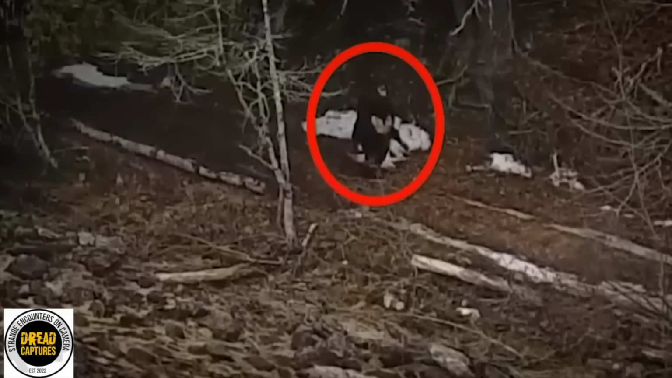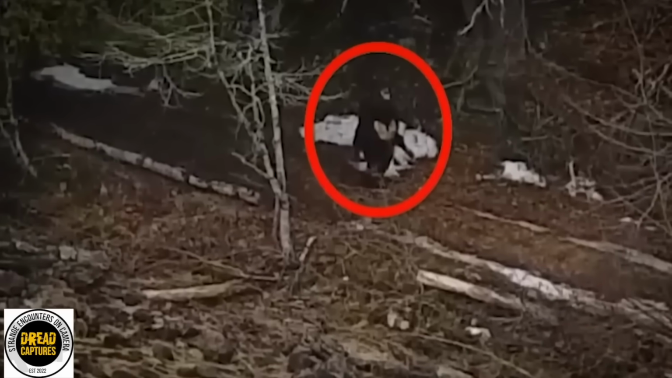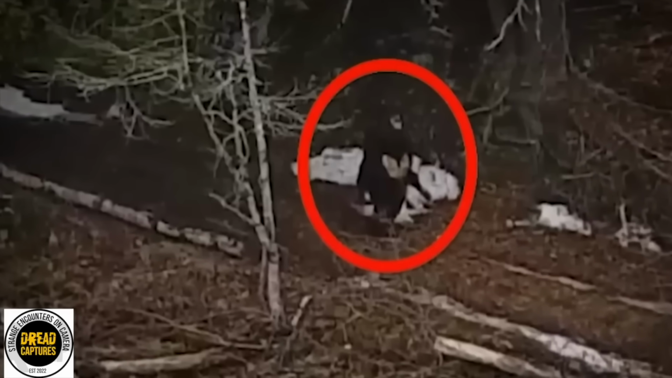He rushed back out there at the crack of dawn the next day, took the drone up, but nothing. Not even a trace. He went to the area and looked around, no footprints, nothing. The footage quickly made its way online, believers calling it possible proof of Bigfoot in Maine's wilderness. Skeptics clapping back that it could just as easily be a man in a costume.